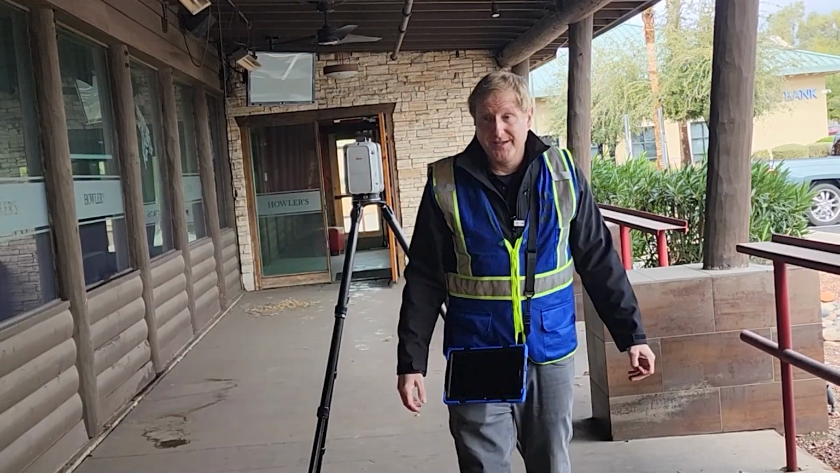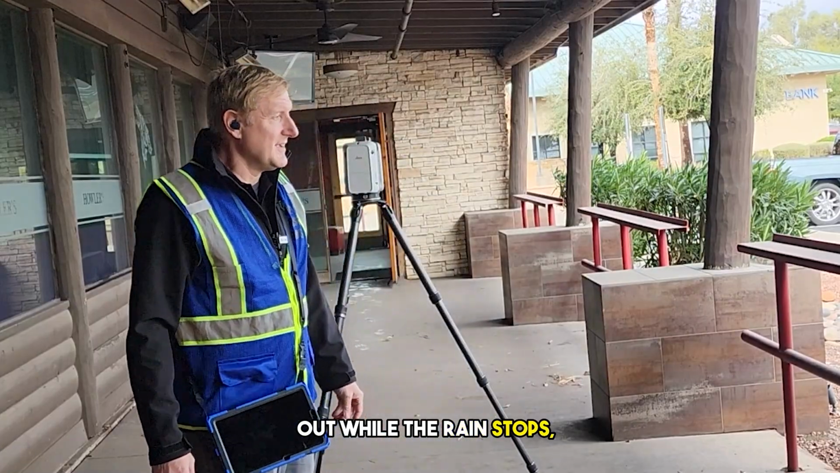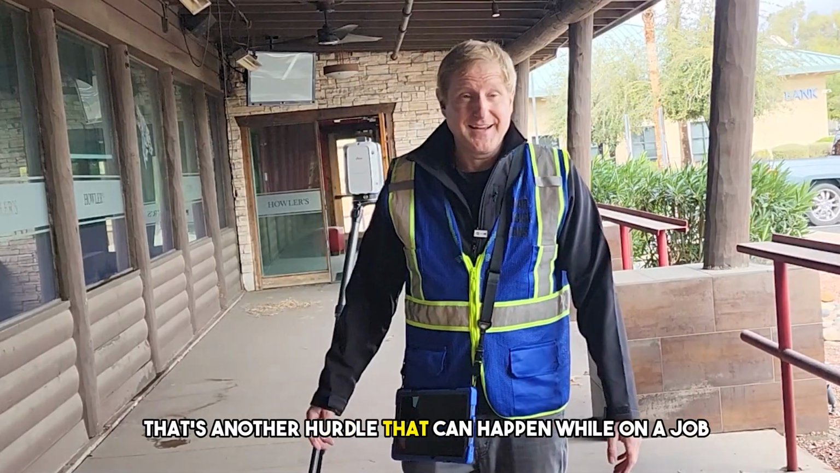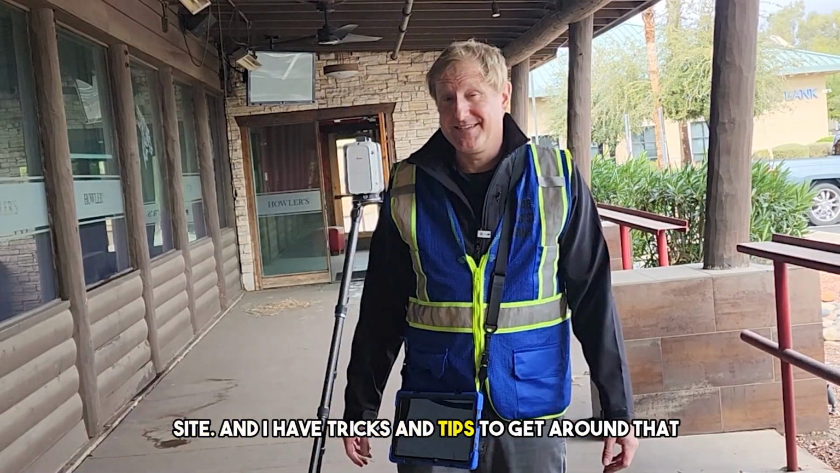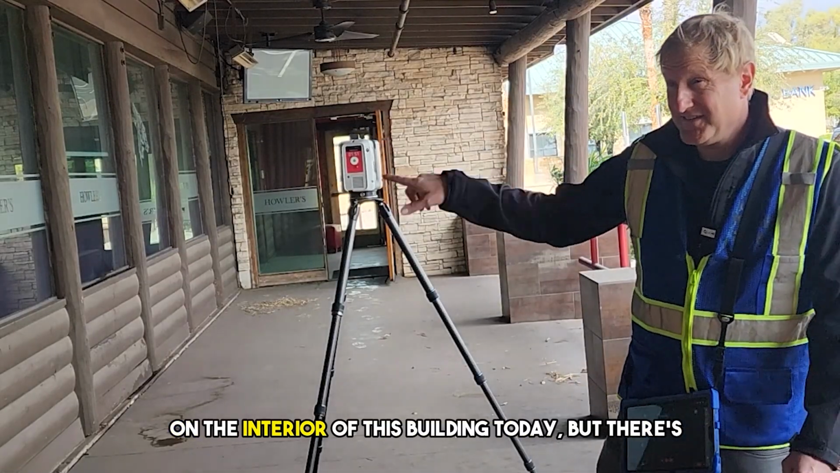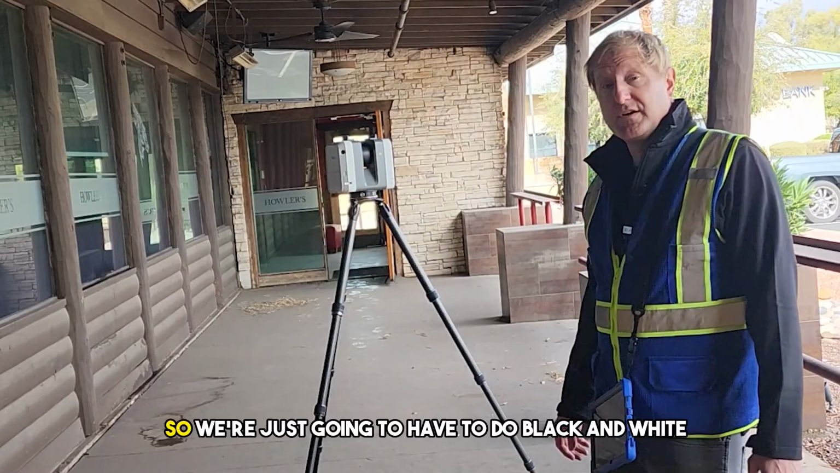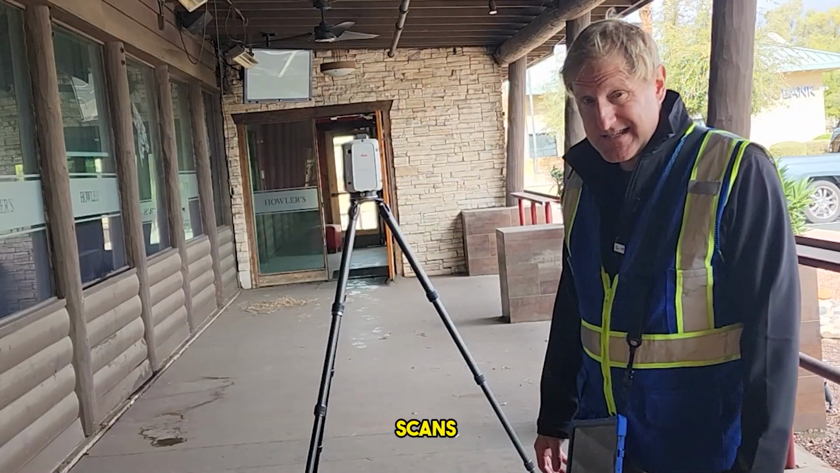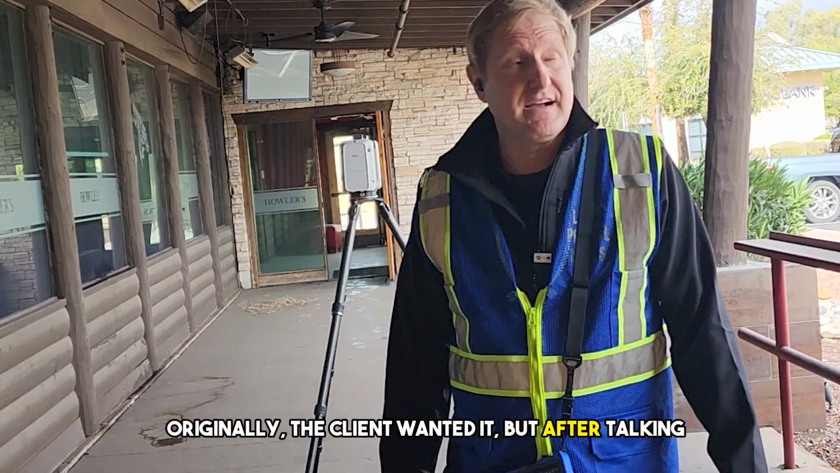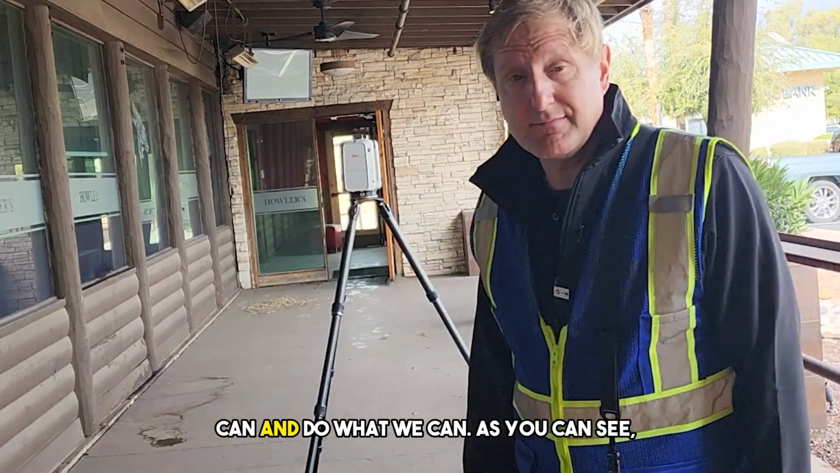In addition to dancing around the rain, coming in and out while the rain stops, we find out that now there's no power too. So that's another hurdle that can happen on a job site, and I have tricks and tips to get around that as well. We wanted to take a bunch of color scans on the interior of this building today, but there's no power, so it's going to be very difficult. We're just going to have to do black and white scans and try for the best. Originally the client wanted color, but after talking to him, they can't figure out how to get the power on, so we're just going to work with what we can.